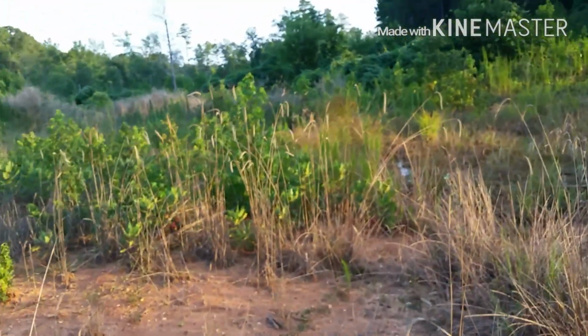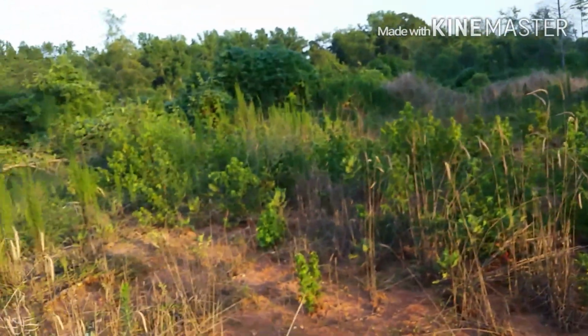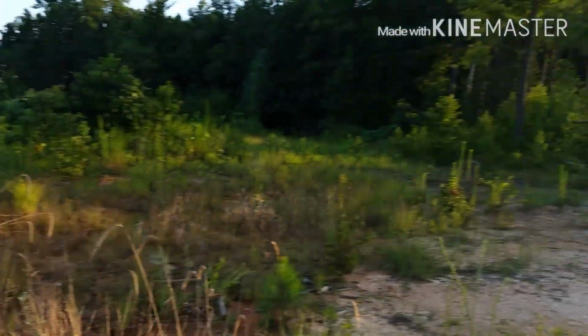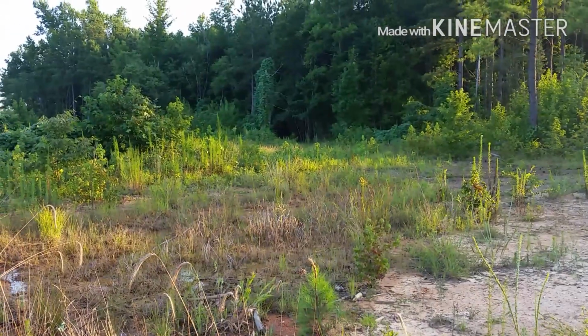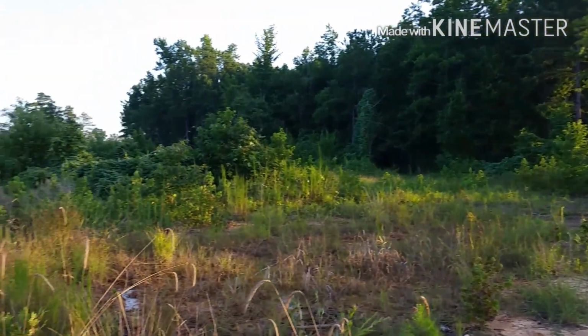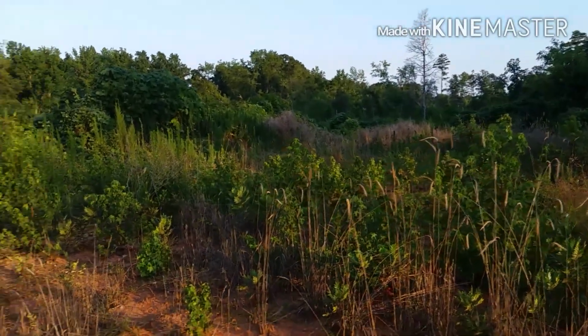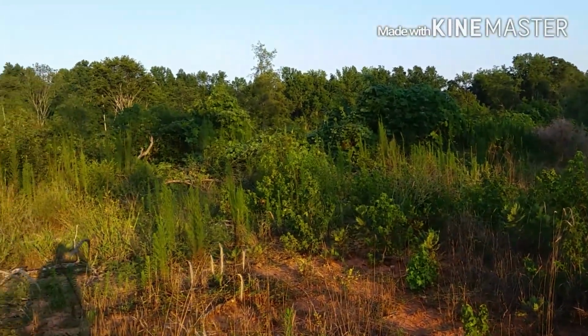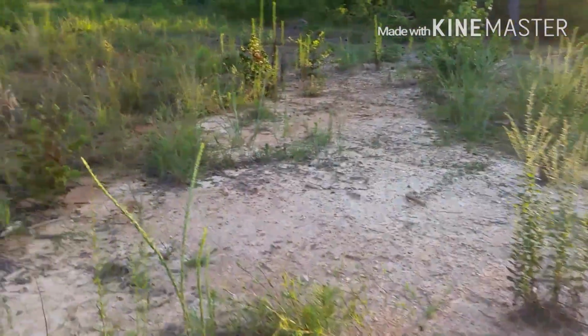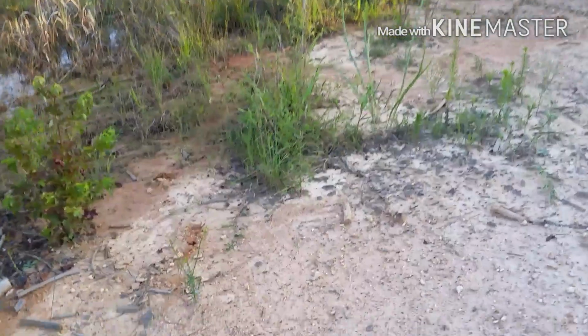I think what they do is they cross right here, and they come up in these pines in the evenings and bed down because it's higher ground. And then during the day they cross back and go down towards the swamp where it's cooler. And that's kind of where they stay during the day. So there's plenty of water and food and everything else for them here.